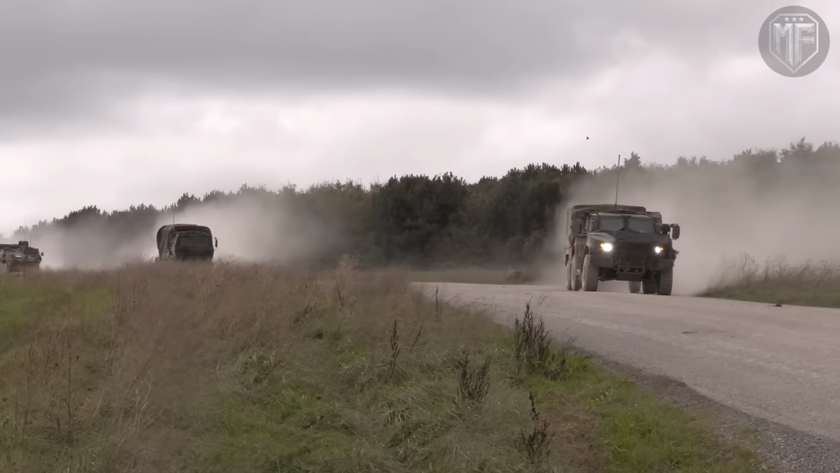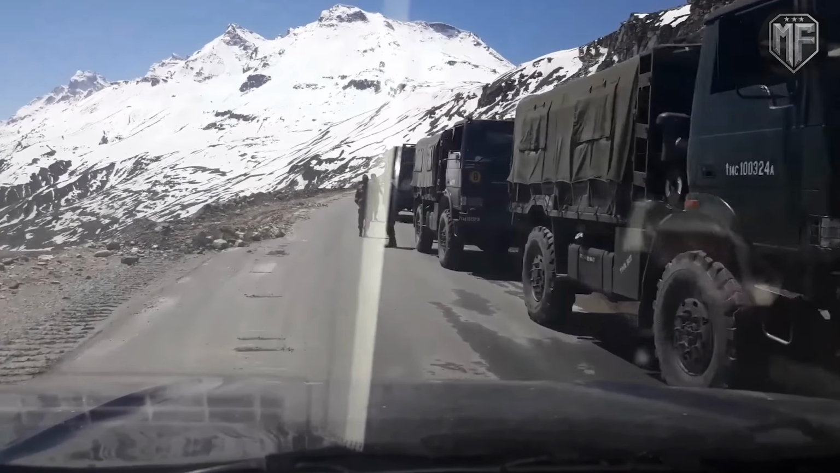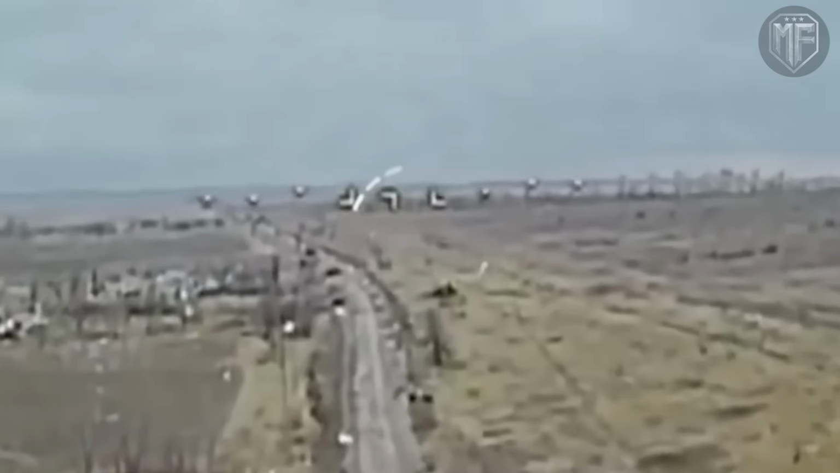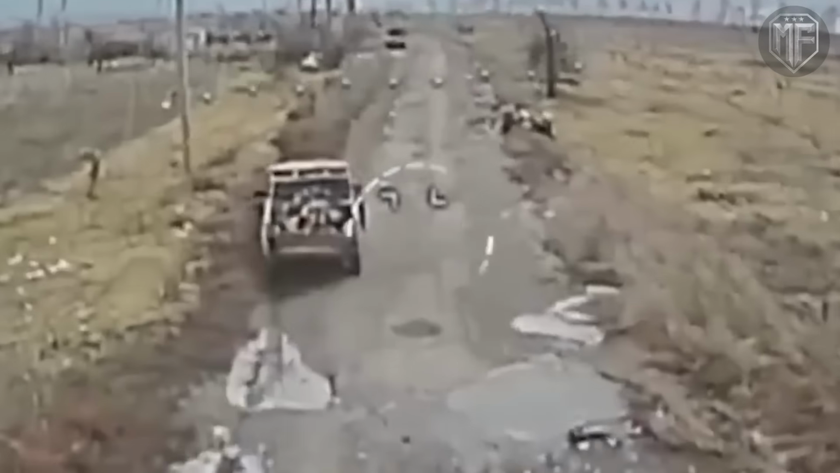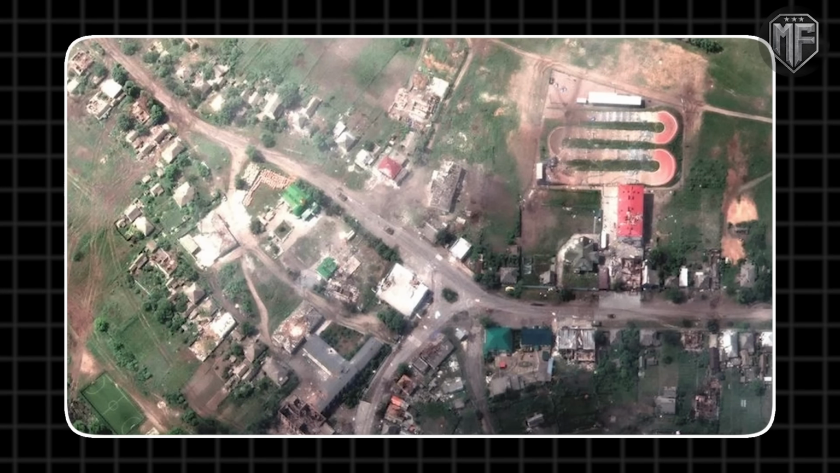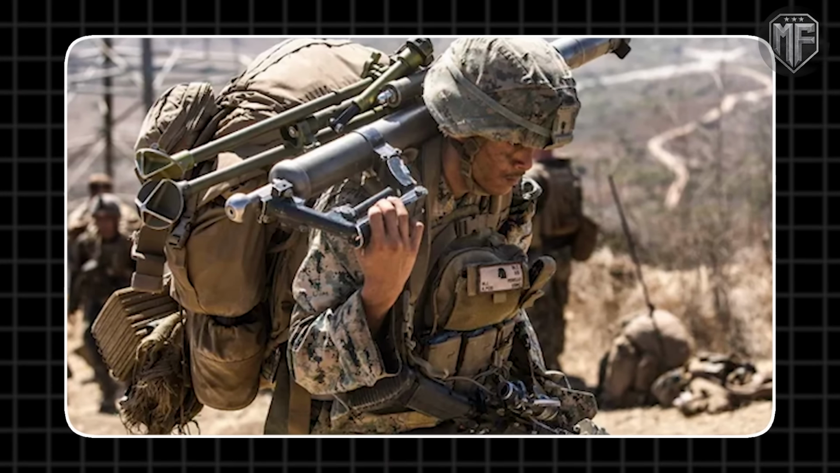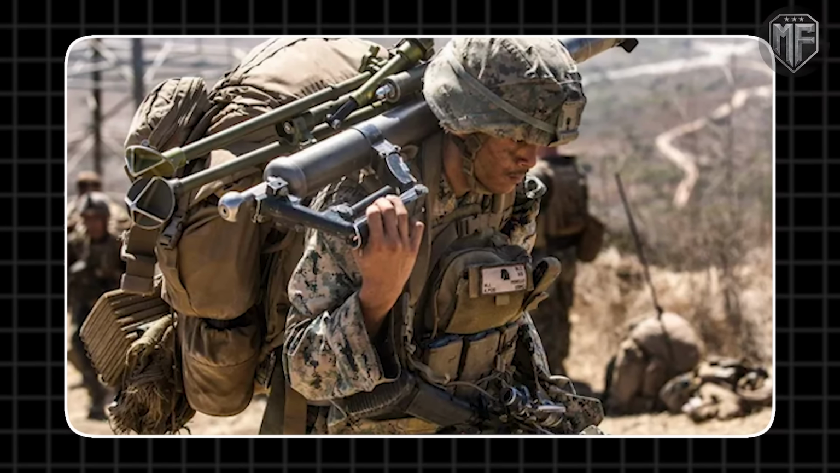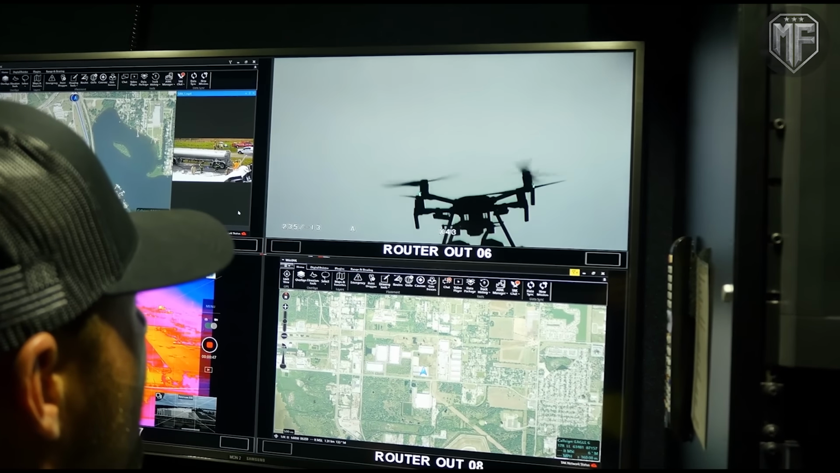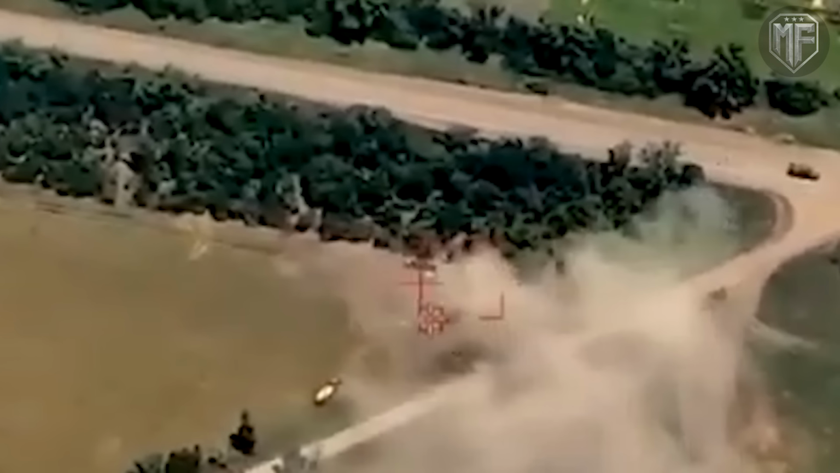The pressure therefore shifts from a single clash at the edge of contact to a broader contest over how resources are pushed forward in a landscape where movement itself has become the central risk and delay carries its own operational cost. Footage from the Lyman area shows soldiers carrying ammunition on their backs as they move toward forward positions, and that image reflects more than individual burden. It signals a logistical strain shaped by dense aerial surveillance and limited safe routes across contested ground.